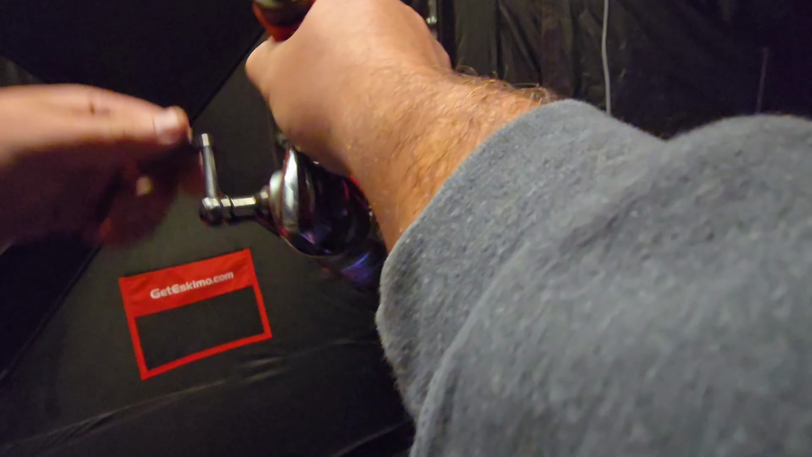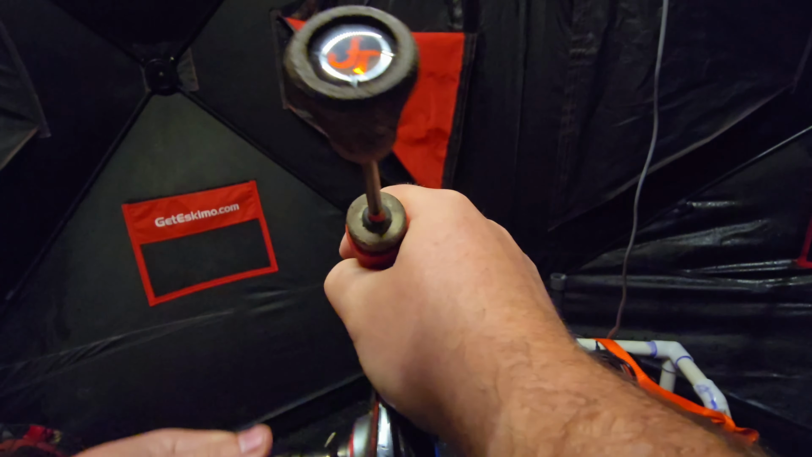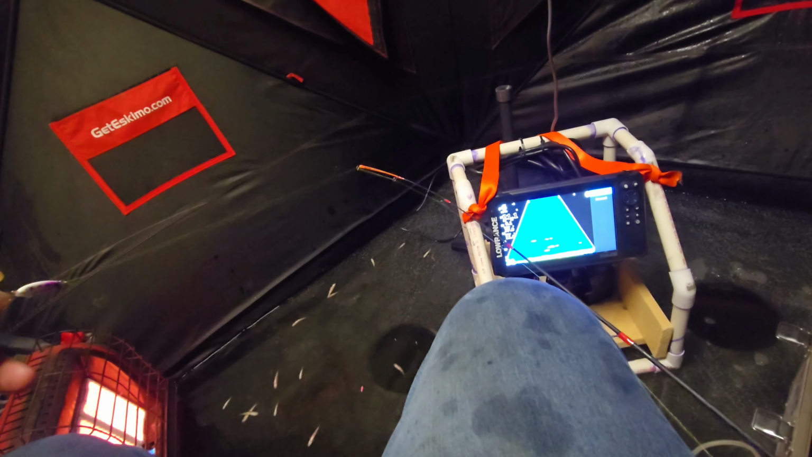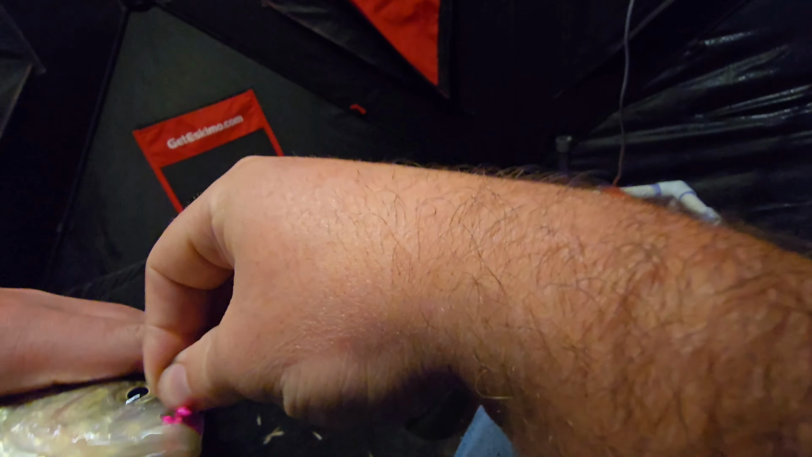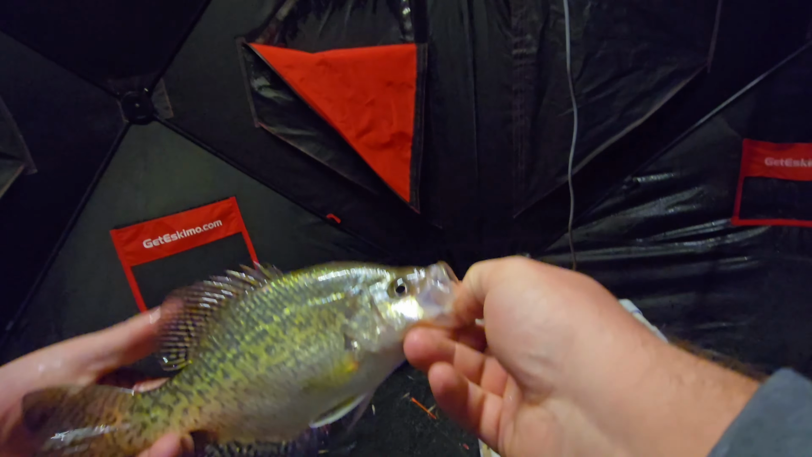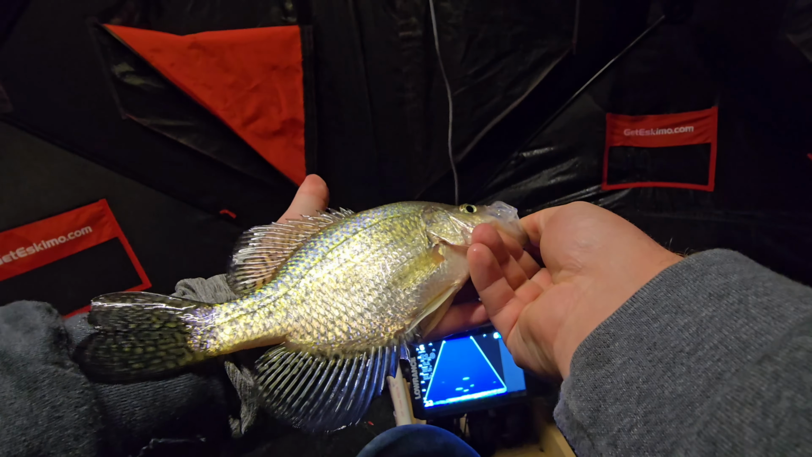Oh wow. That's another decent sized crappie. That's about how I'm measuring them, tip of the finger into my wrist.